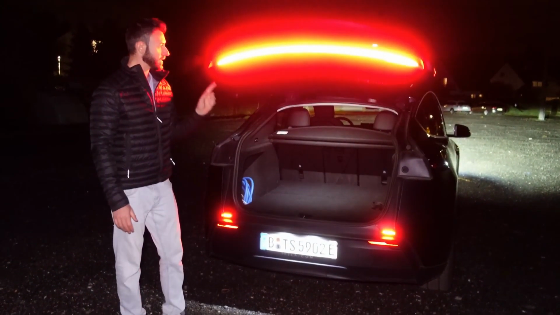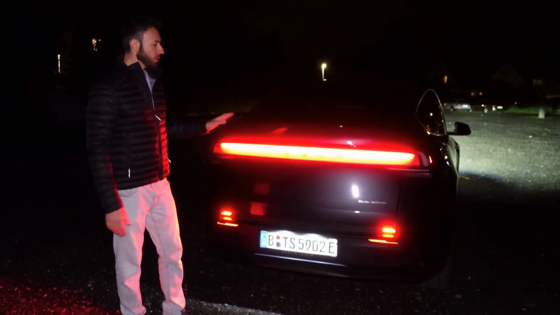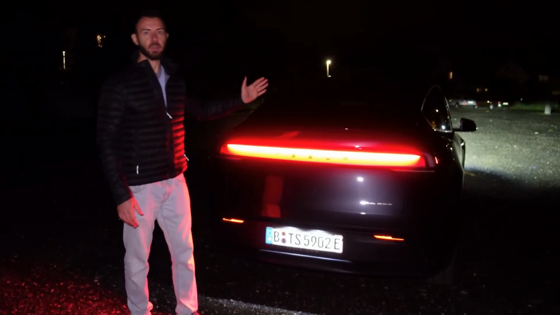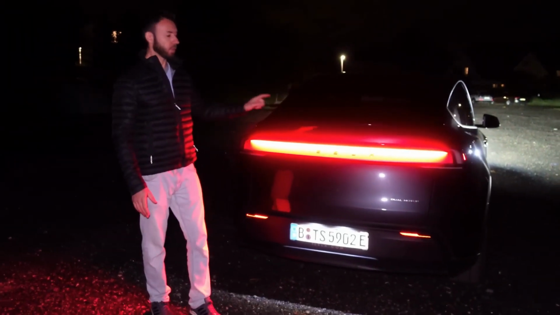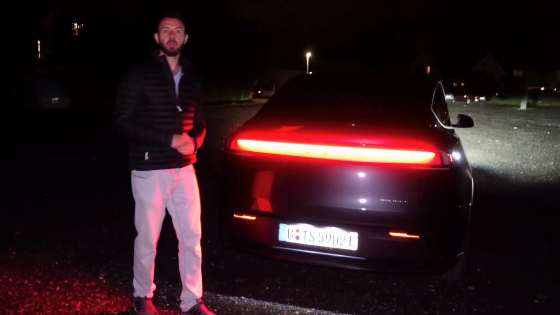And what's also, I mentioned this in the last video, gotten better is that it just closes more quietly. The motors are smoother and quieter when the trunk lid closes. I quite like that. Let's take a look at the car from the front.